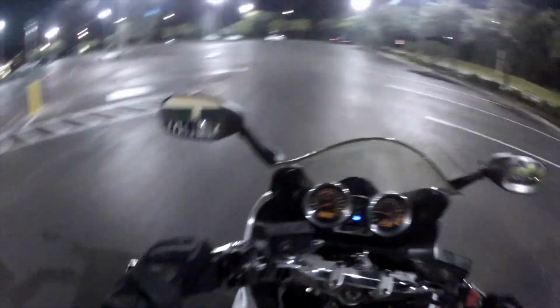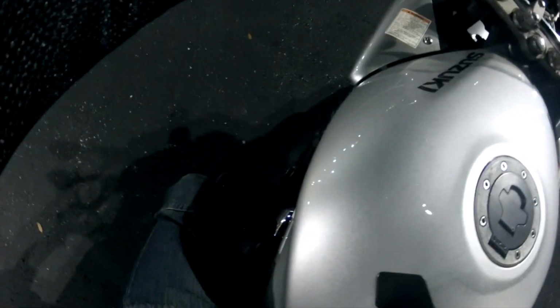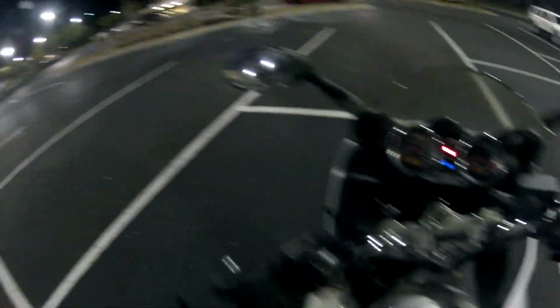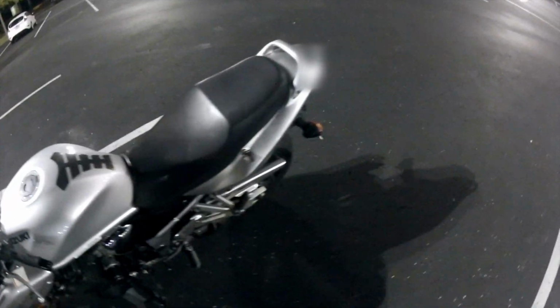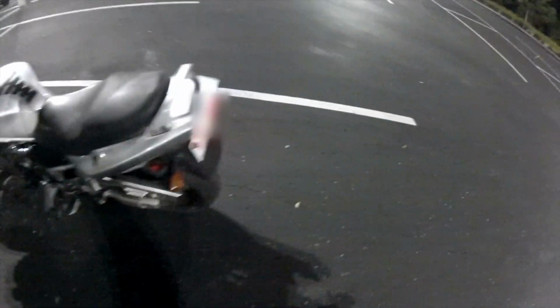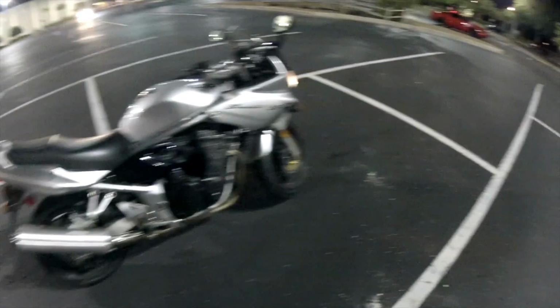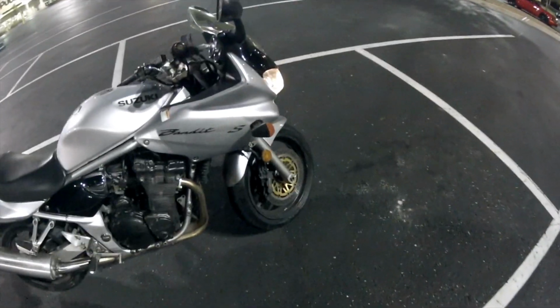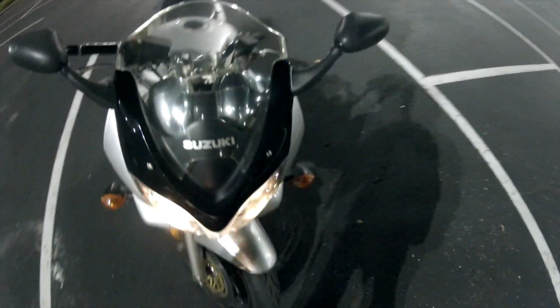Oh, I'm such a rebel. Such a rebel. So yeah, guys, those are the pros and cons of riding at night. Get this open. There we go. Okay. So, just do a little walk around of the Bandit. Don't look. She's so pretty. She's so sexy. Oh, she's dirty too. I gotta polish this.